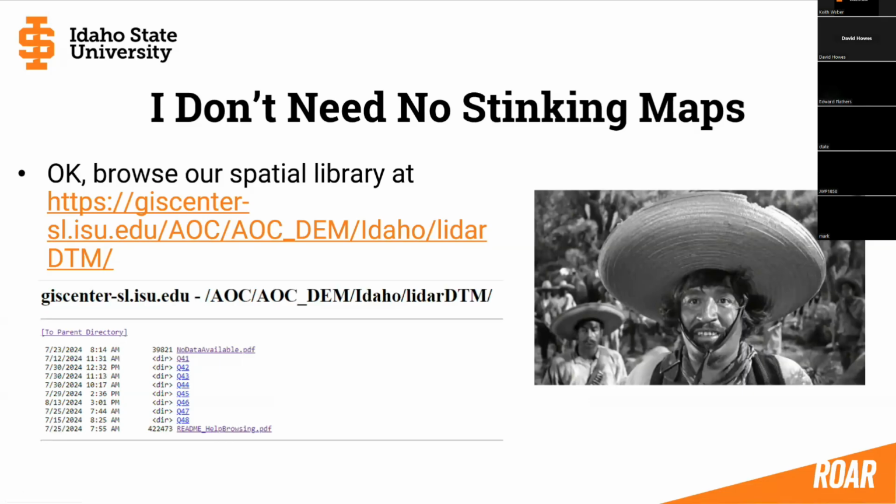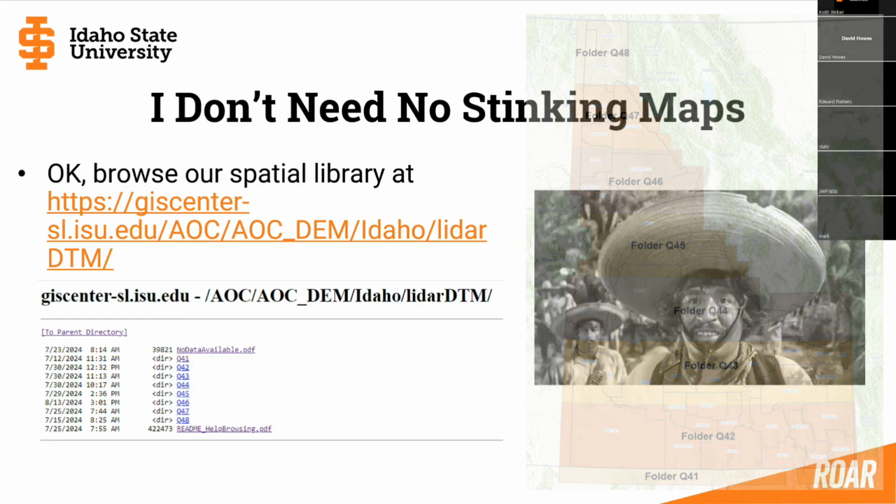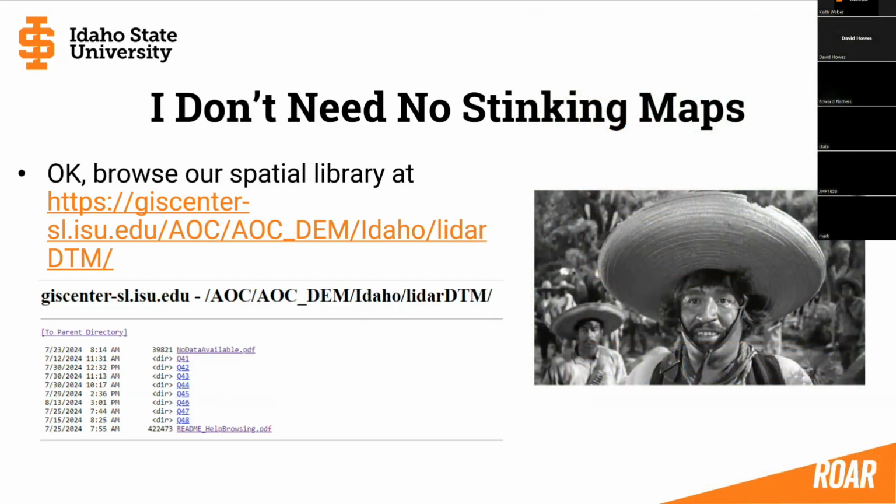You can look at a map showing where the Q41s and the 48s and all this good stuff are, and dig right into it, find what you want. We're following the USGS naming standard right there. So at the 15-minute quad level, help yourself to all that stuff. They're all zipped up. Just grab as many as you want, whatever it happens to be. Another way to get at this same data.